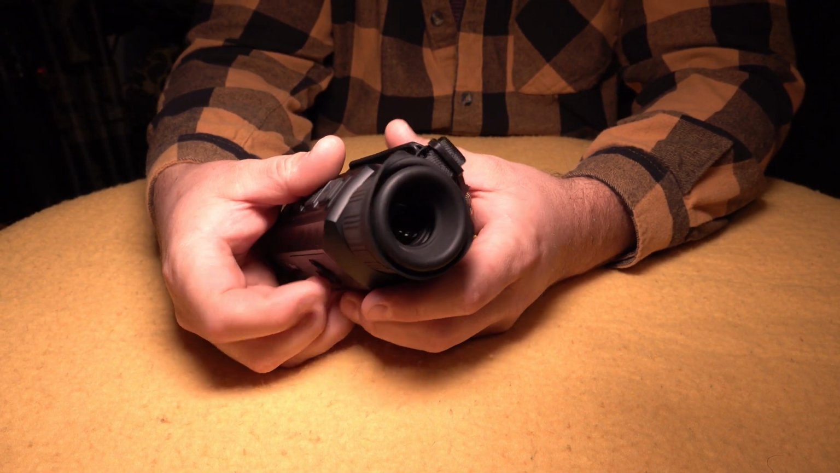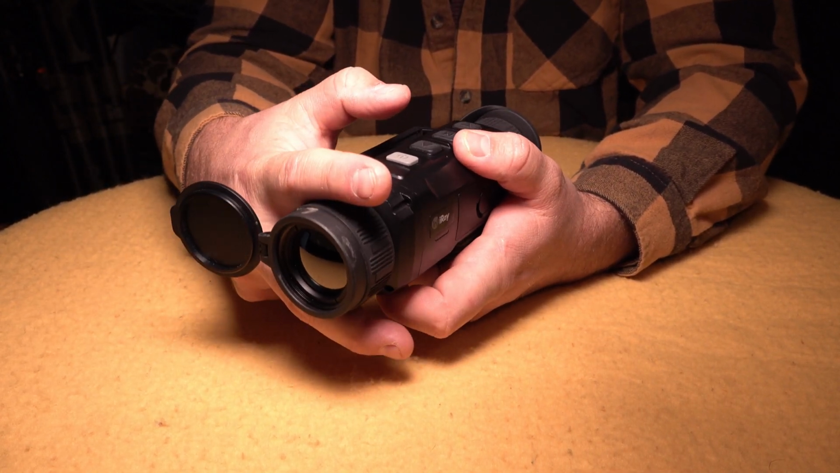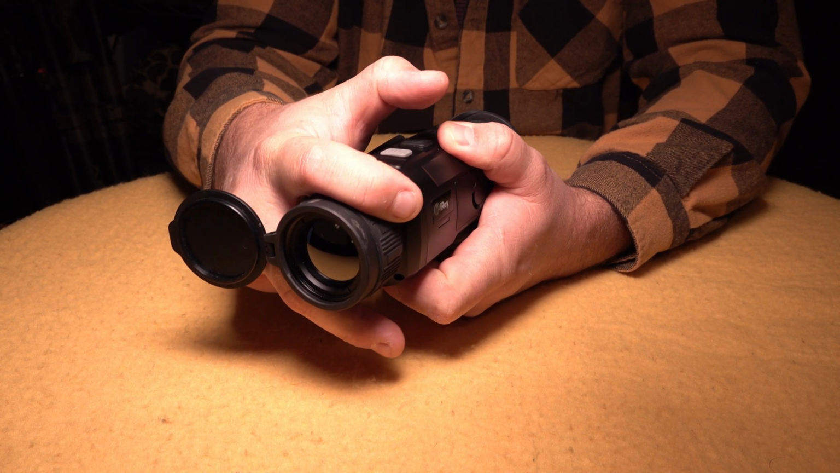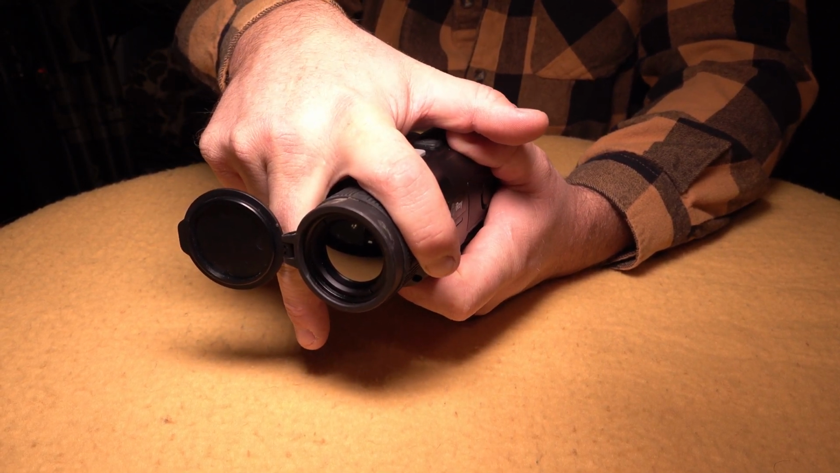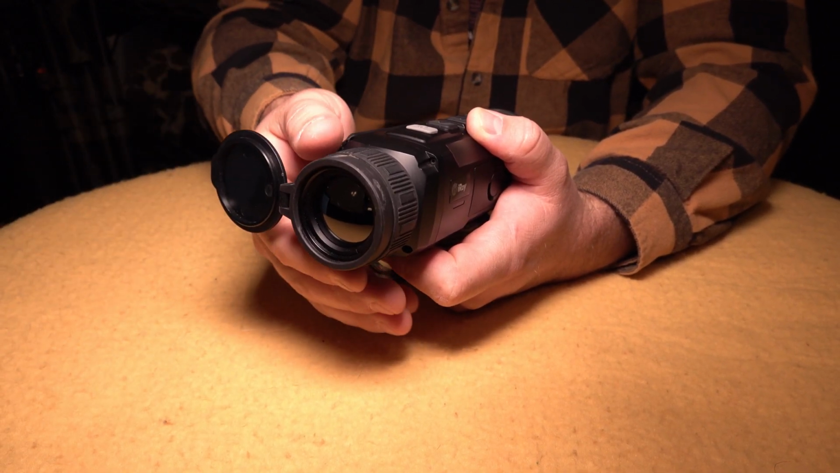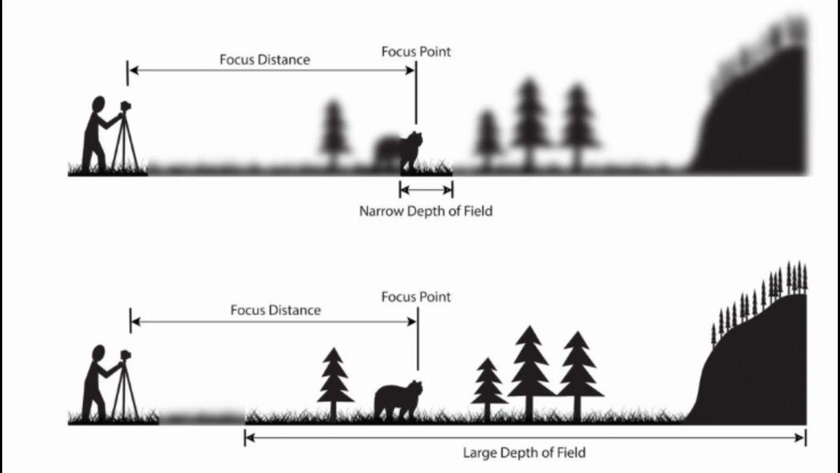And while I'm nitpicking on things, one other thing I want to point out is that with the objective ring, I've noticed that to get focused, you have to get it right where you want it, and then it's focused on that thing. But you don't get a lot of focus on things that are a little bit before or a little bit after that. You've got a very short depth of field, where what you're focused on is right here, but things before and after stay out of focus.